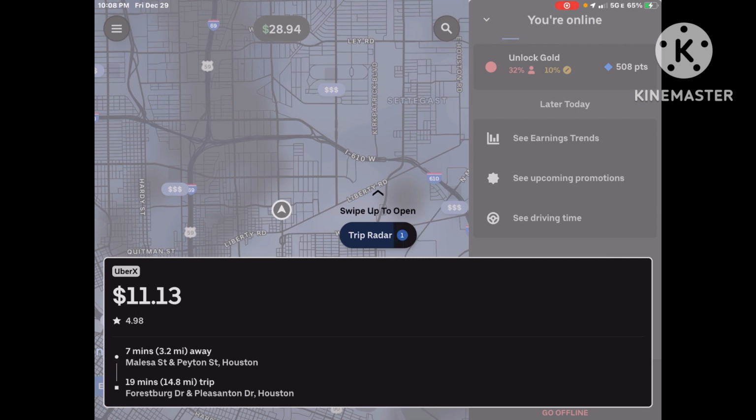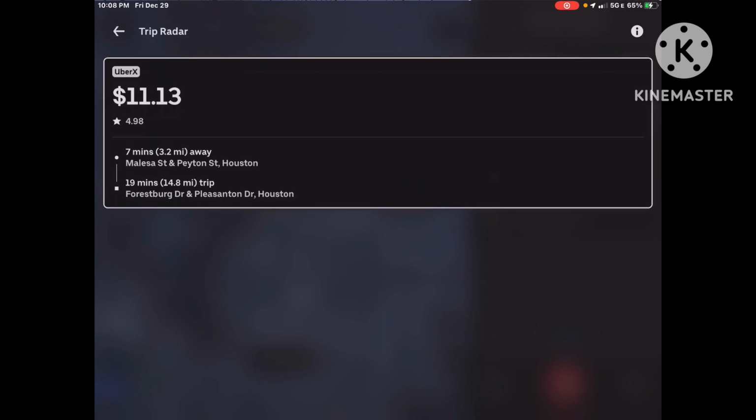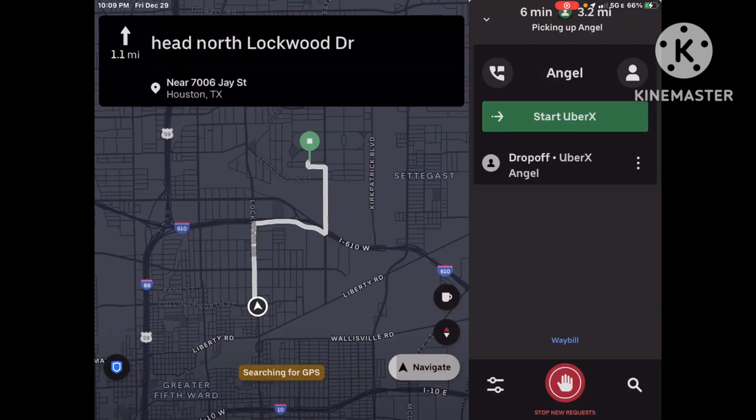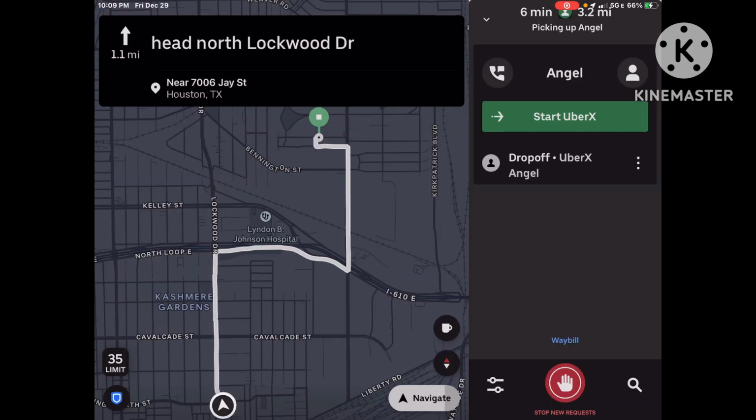This is going to Pleasanton Drive. I don't know where that's at. Let's see if we can get that. Can we get it? Gimme, gimme, gimme. Survey set. Boom! Head to your pickup at 7006 J Street.